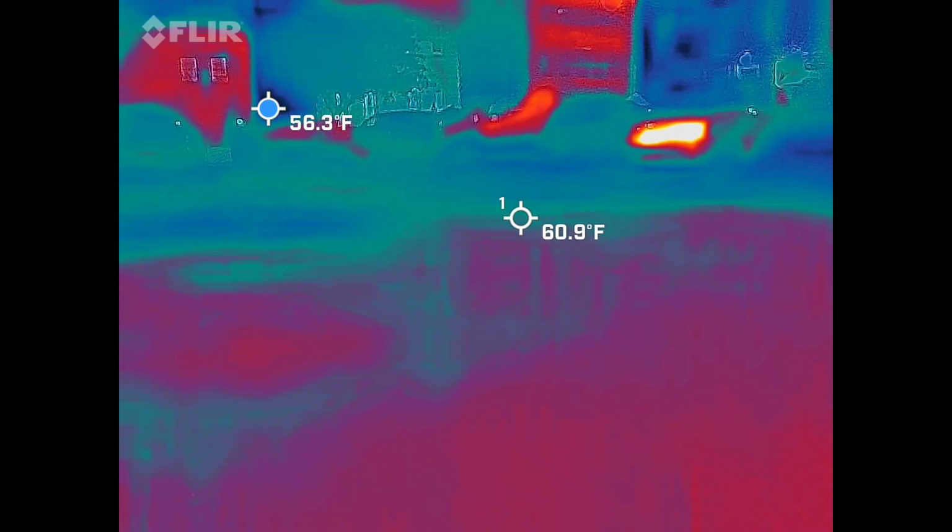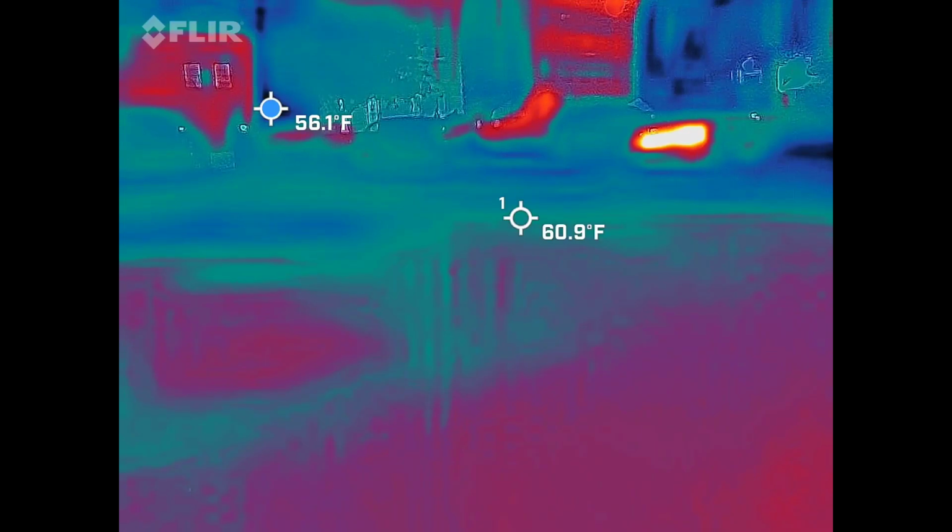Wait, isn't this the manhole right here, the red part? Because that's metal, and the cement around it is going to be much cooler than the metal. Yep.